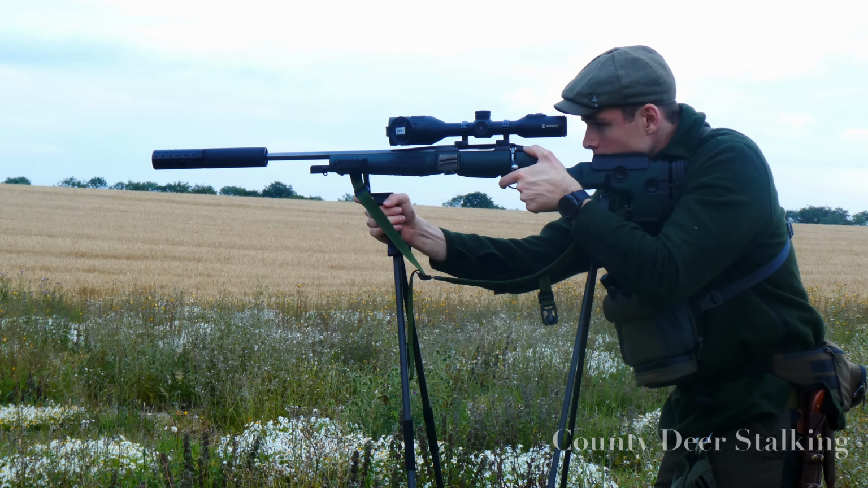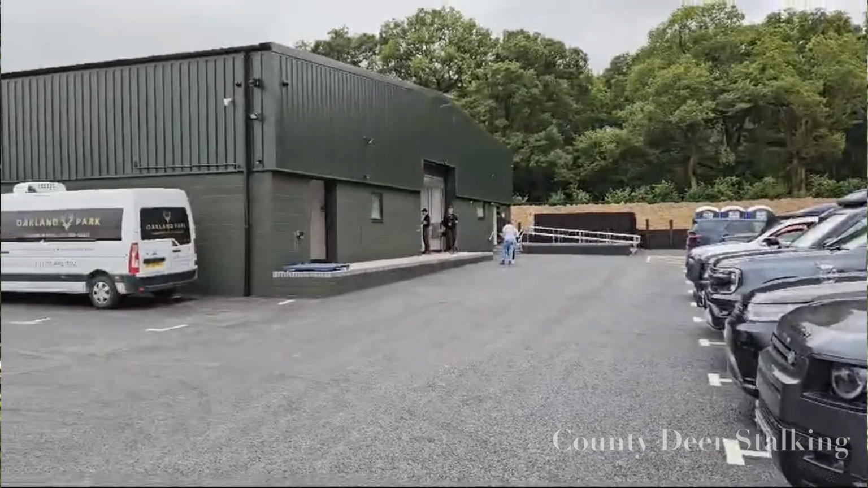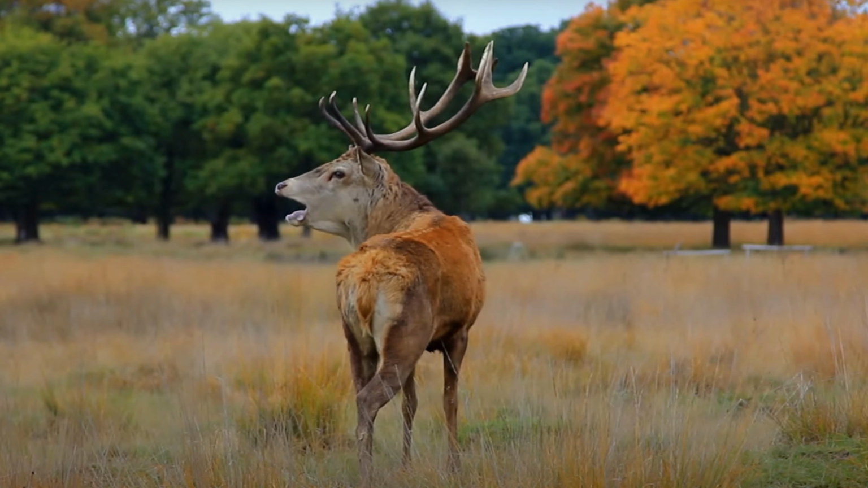It's the Roe rut, and new county deer stalking man Jonty is looking at Roebuck selection. We show you just what a medal class Roebuck looks like, and we interview some of the big names behind the fabulous new Oakland Park game processing facility, capable of handling a whopping 40,000 deer carcasses annually. Firstly, it's over to Jonty.